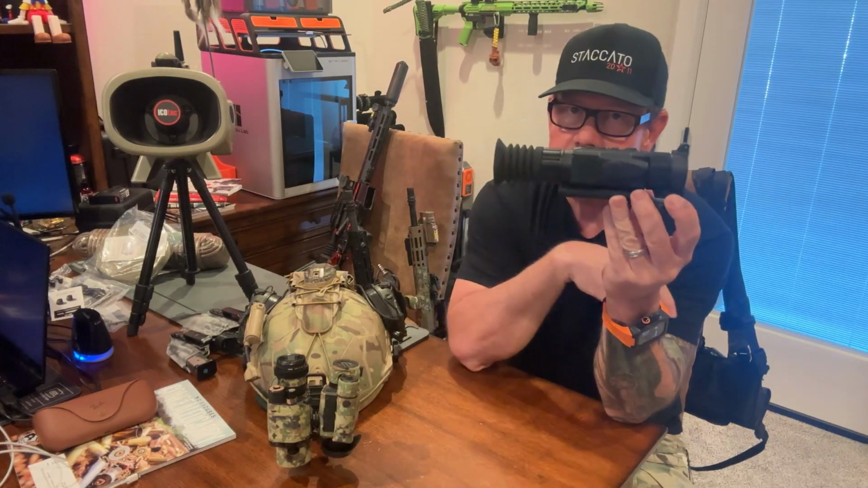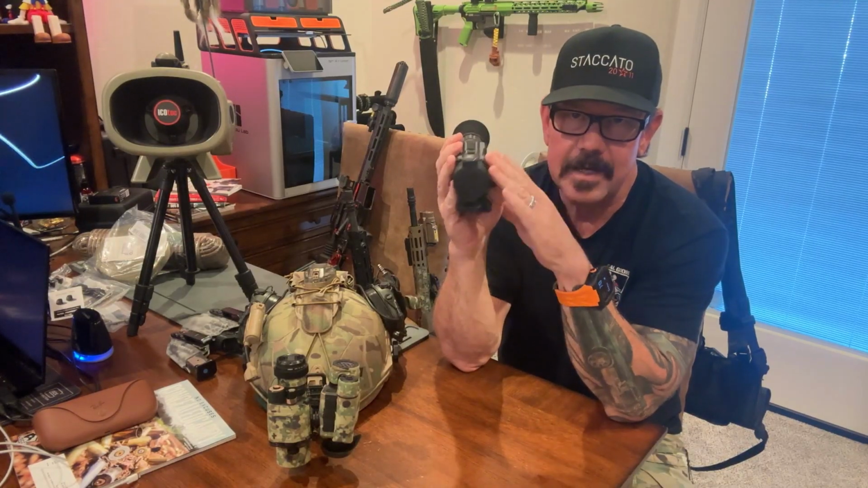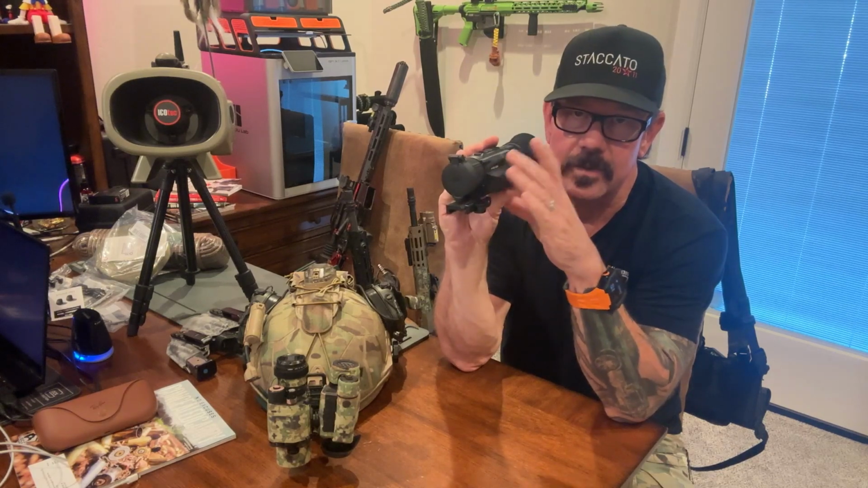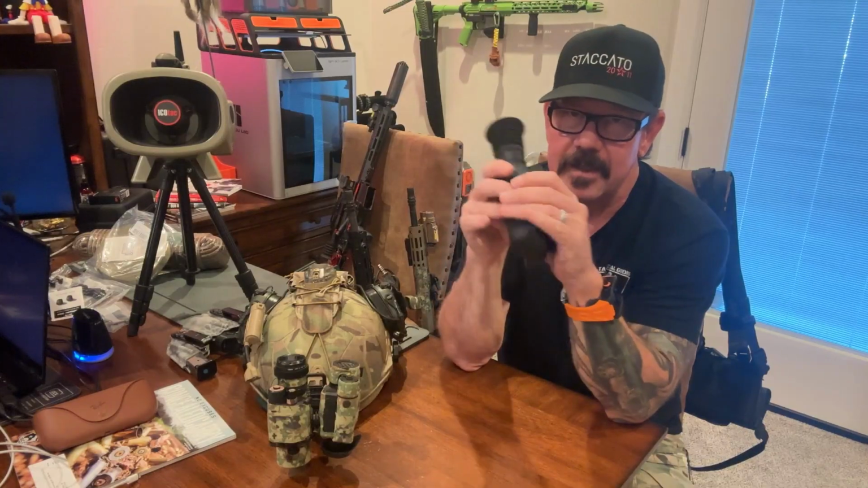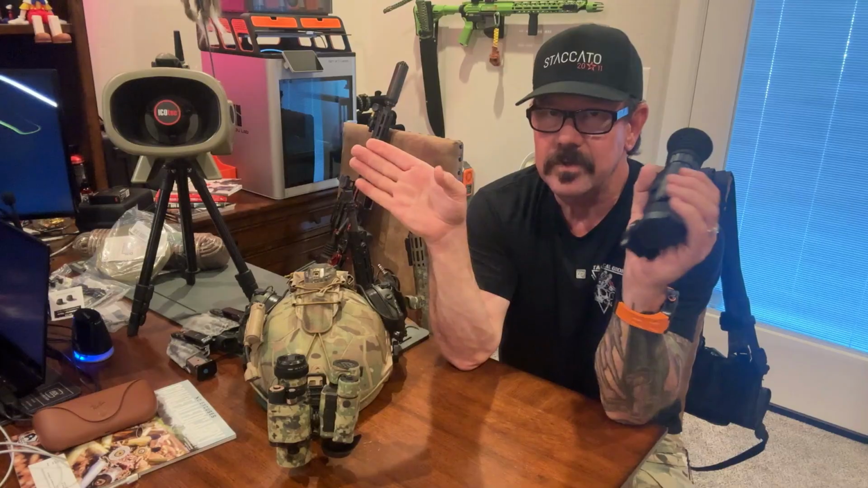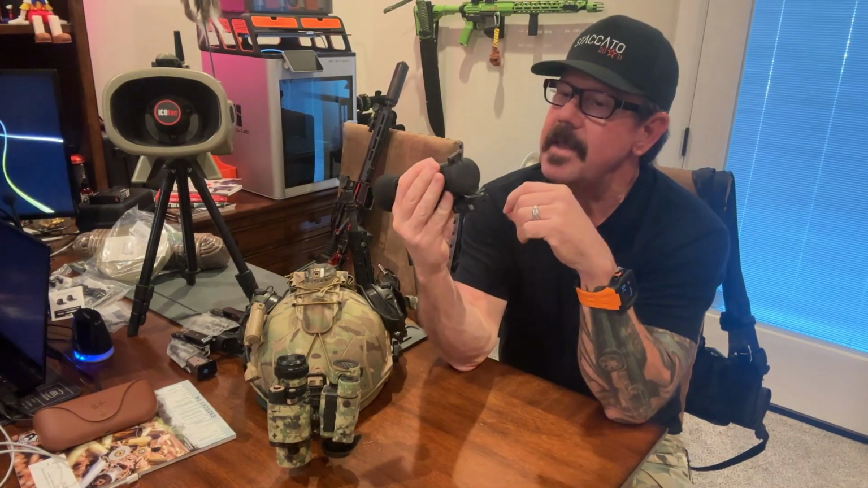This literally is that thermal minus the digital day-night and minus the laser rangefinder. Interface looks a little bit different, but again, it's a 640 by 512. I think it's a 40-degree field of view, I could be wrong, but that is this guy here.